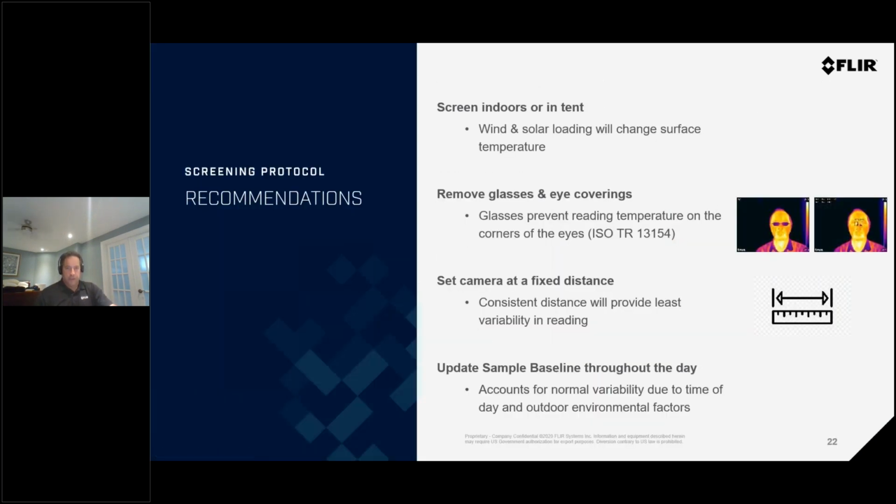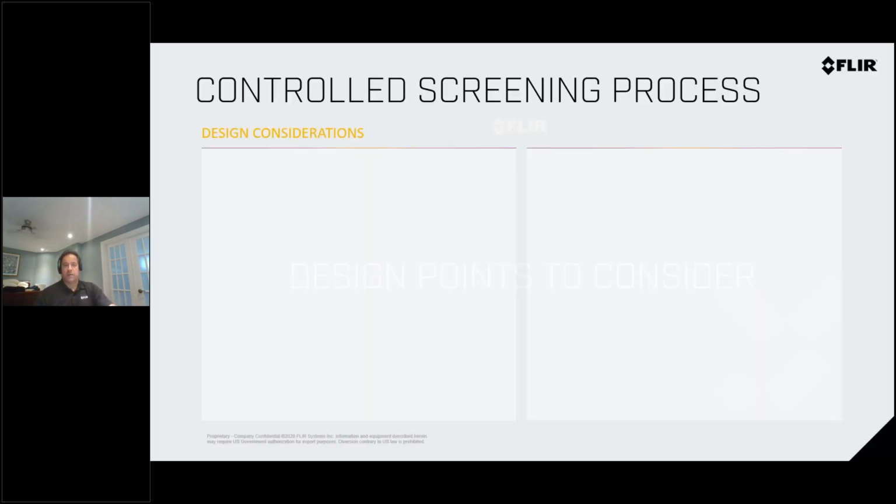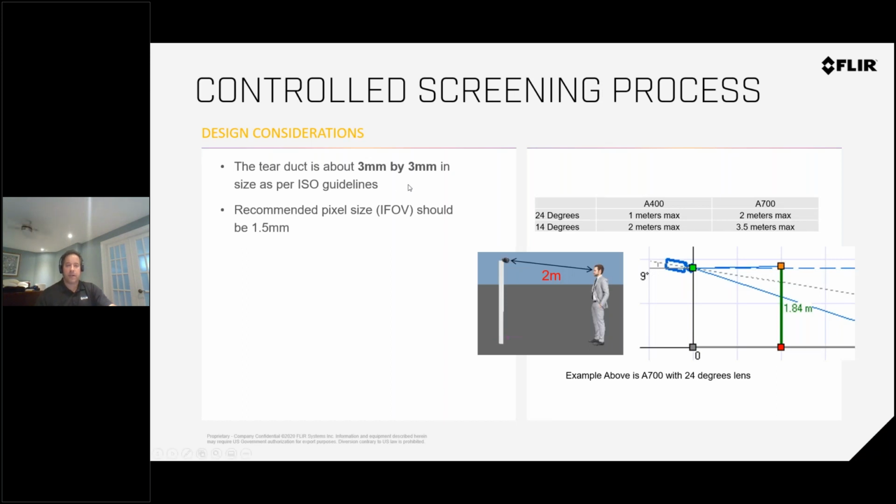Recommendation obviously is to remove the glasses and put something on the floor to mark the distance to where you want to measure. So what do you want to consider when you're designing this? The tear duct by ISO guidelines was considered to be 3 by 3 millimeters. When we're designing a system or choosing a camera, whether handheld or fixed, we recommend in the calculation that it would be 1.5 millimeter per pixel.